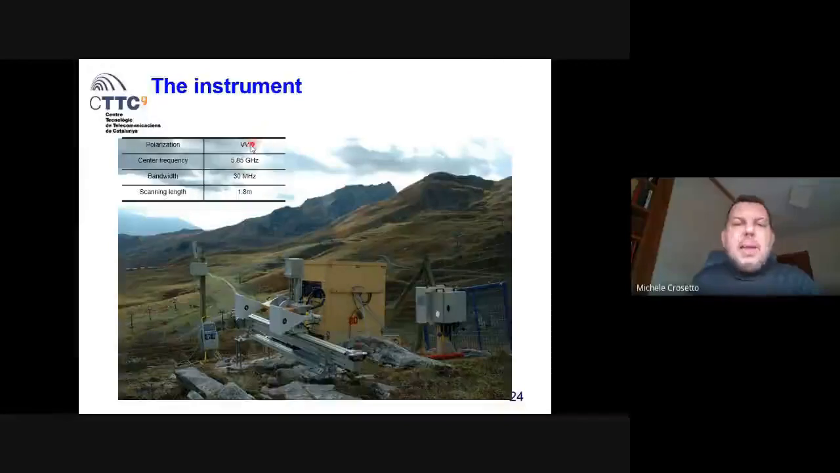It works in C-band. You can see here the antennas, and you can see the rail, which is 1.8 meters. This instrument was acquiring continuously, one acquisition every 30 minutes, for 1 month and a half, looking at the landslide.